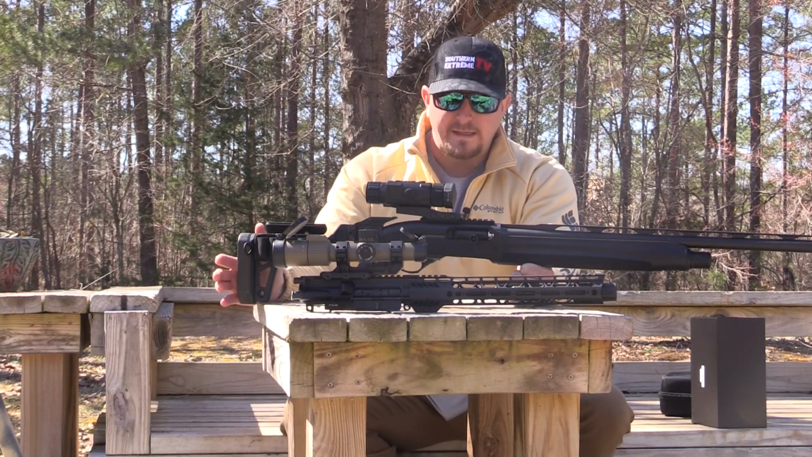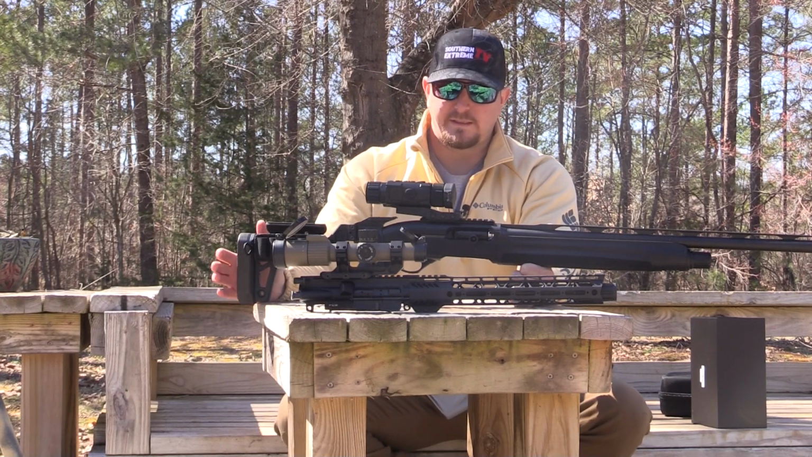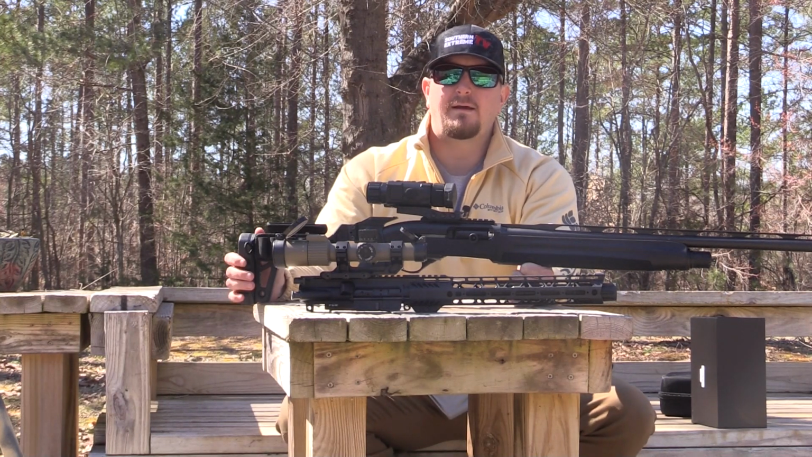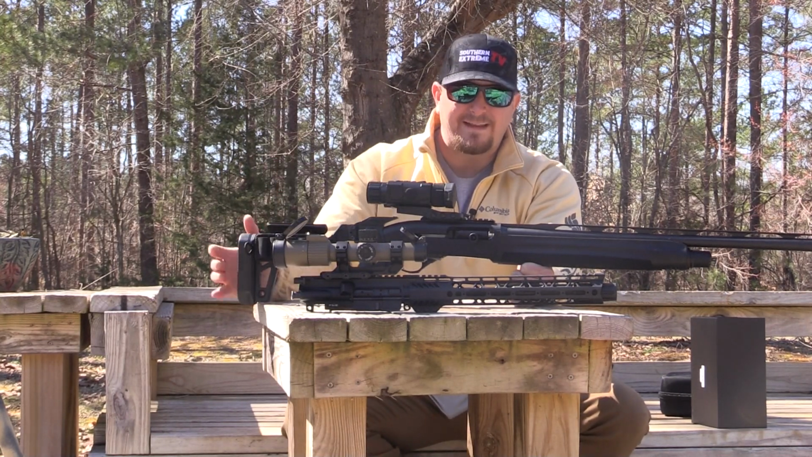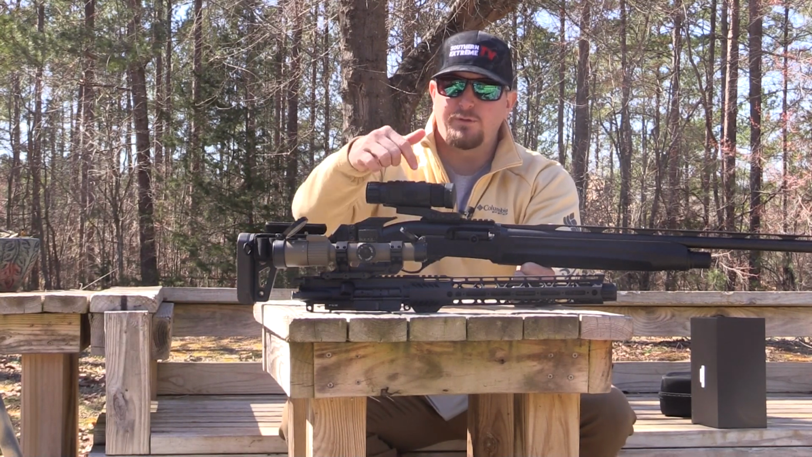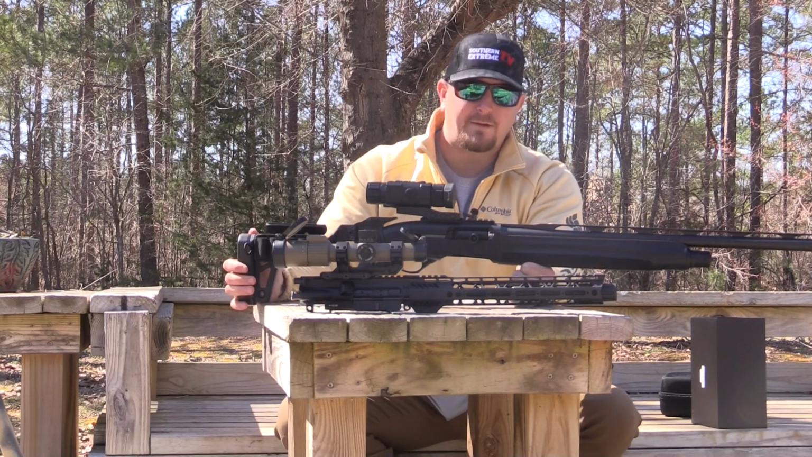The issue that I'm running into with them is the battery life. When you're out and you're running multiple sets in a night and it's cold out, you can eat through some of those 18650 batteries. But with this Hydra, you do have the ability to plug up an external battery pack